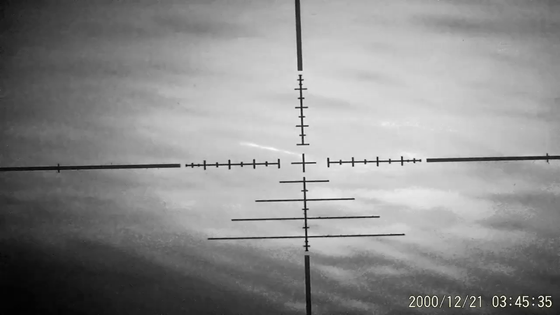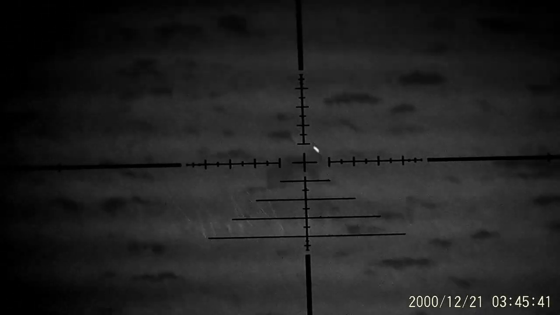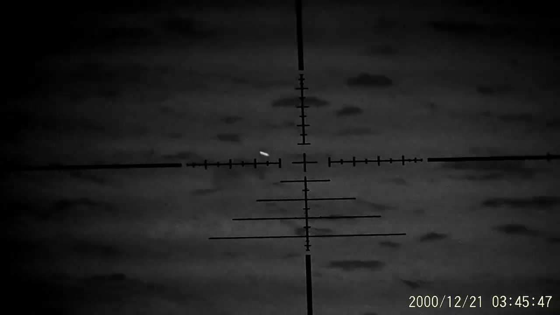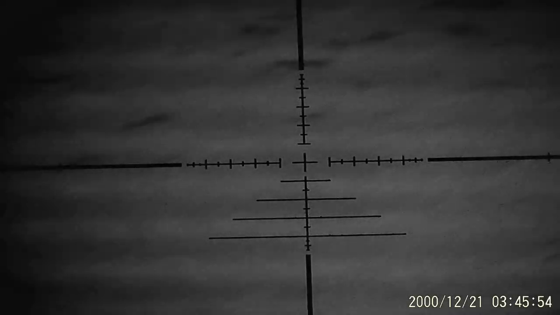I'm not bothered about anything else other than getting that crosshair crisp. And there is a rabbit out there, I see. We've got the crosshair crisp, and that's me just with the side wheel on the scope, getting the scope on that rabbit. But I'm not going to shoot him. I'm just in my back garden at the moment. But that's me sorted and ready to go.